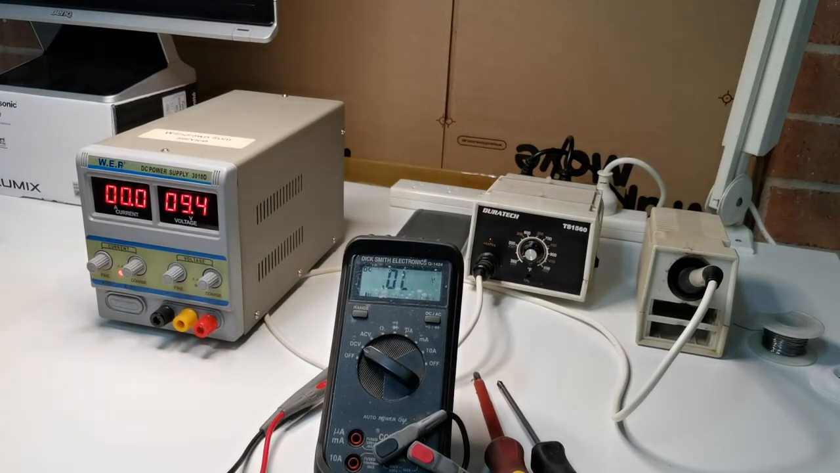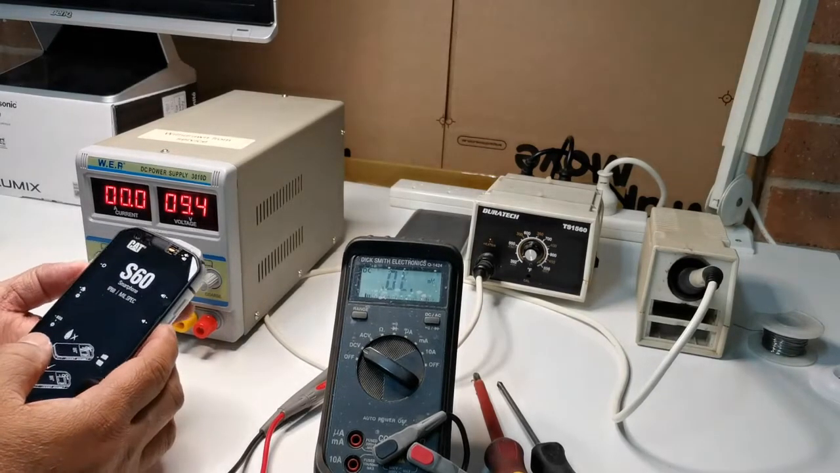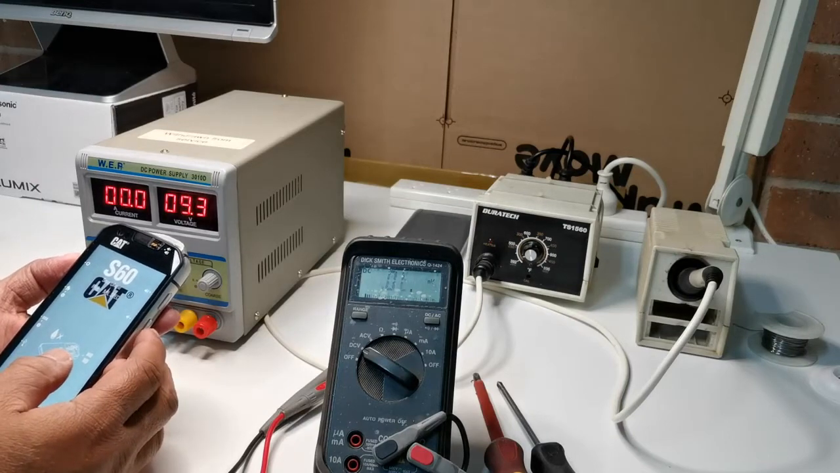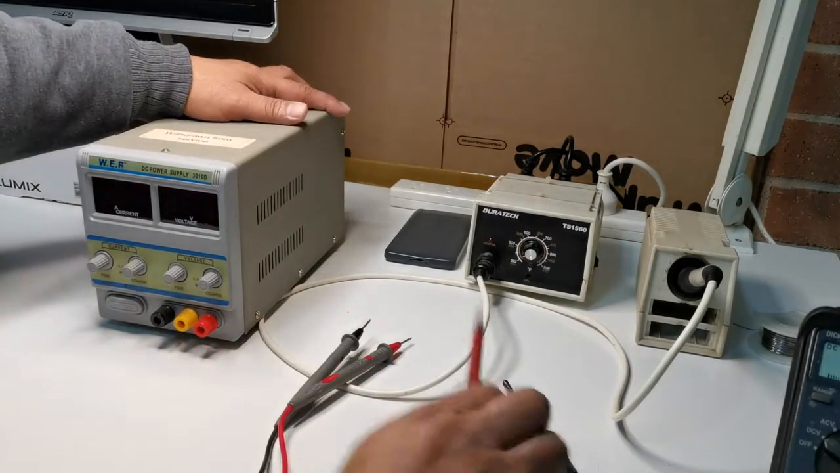We're using our thermal imaging. We'll see if we can see some overheating component. Okay, let's open it.